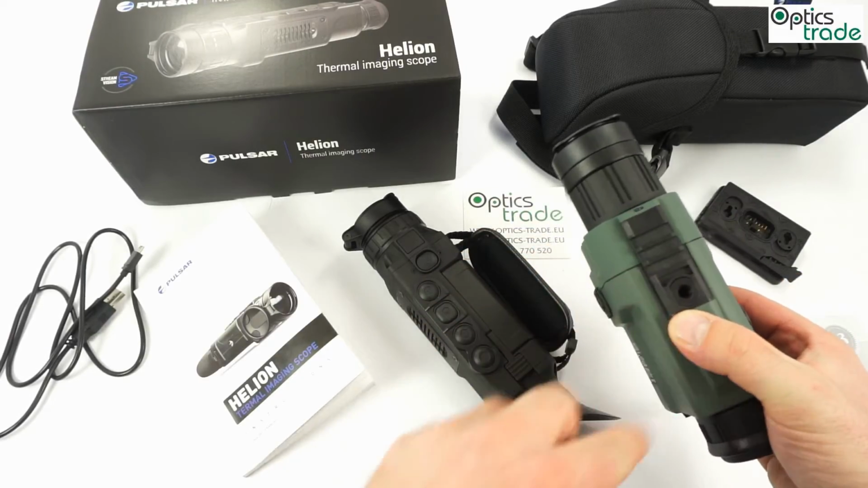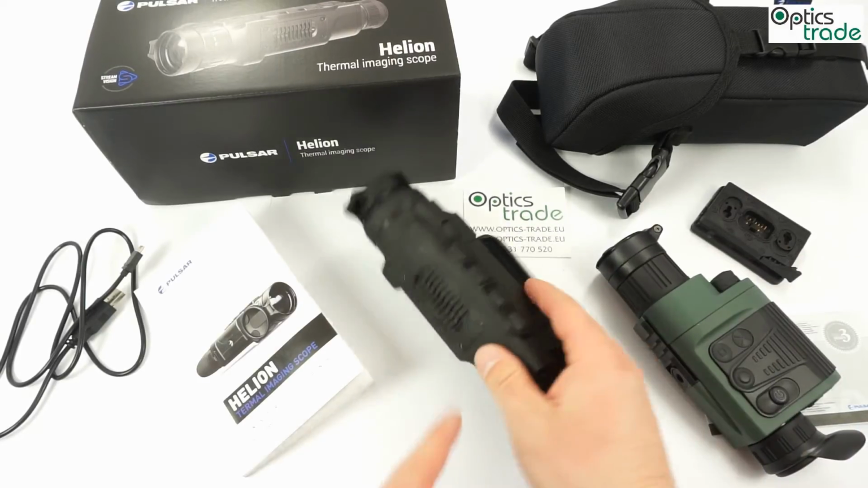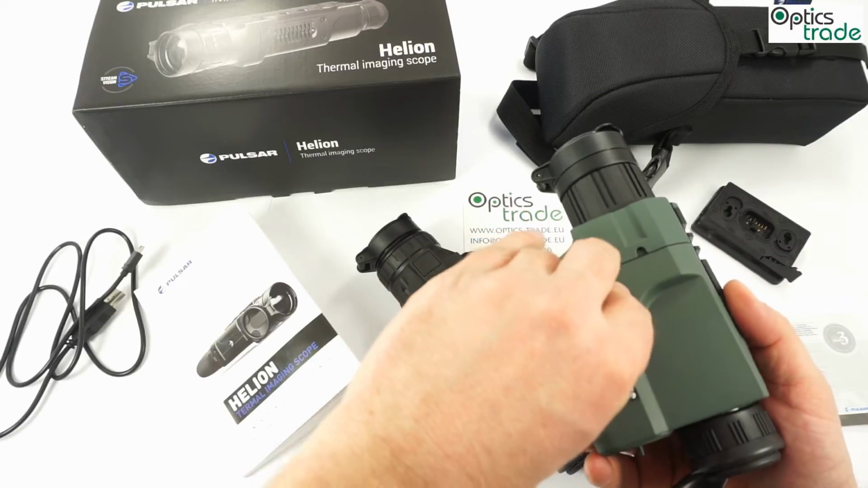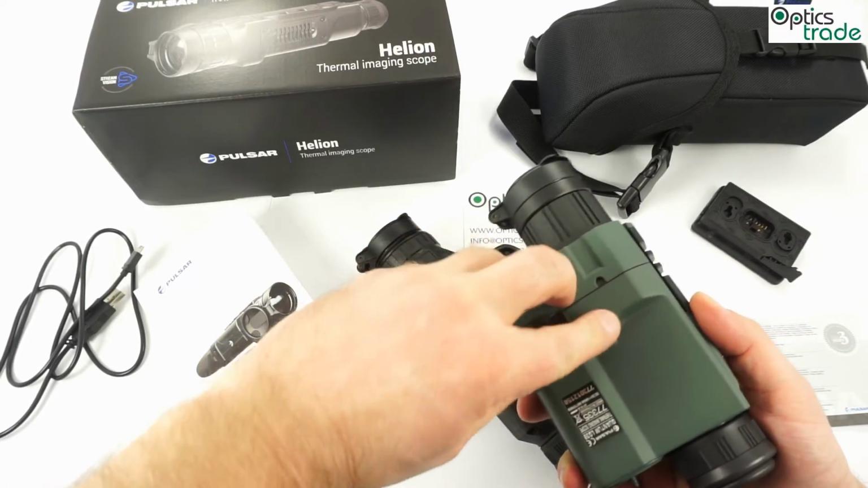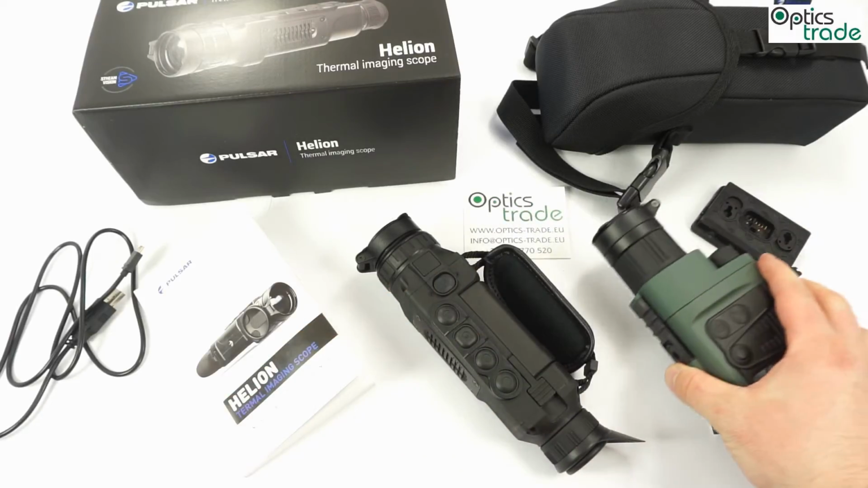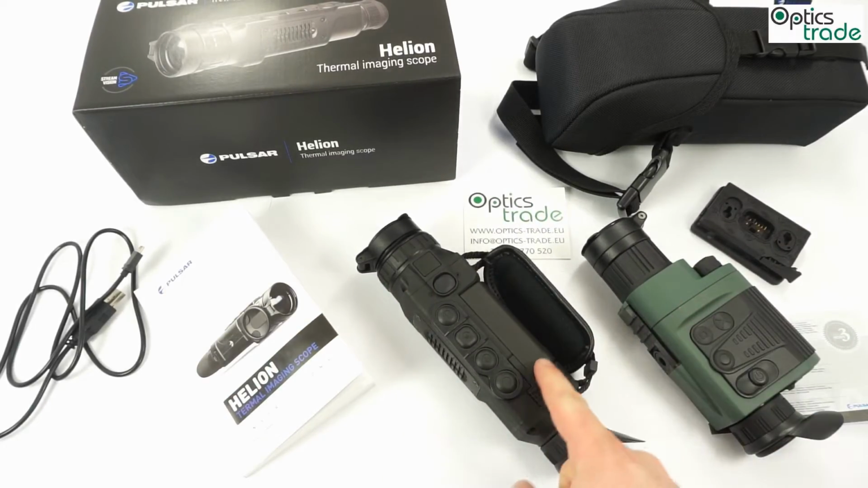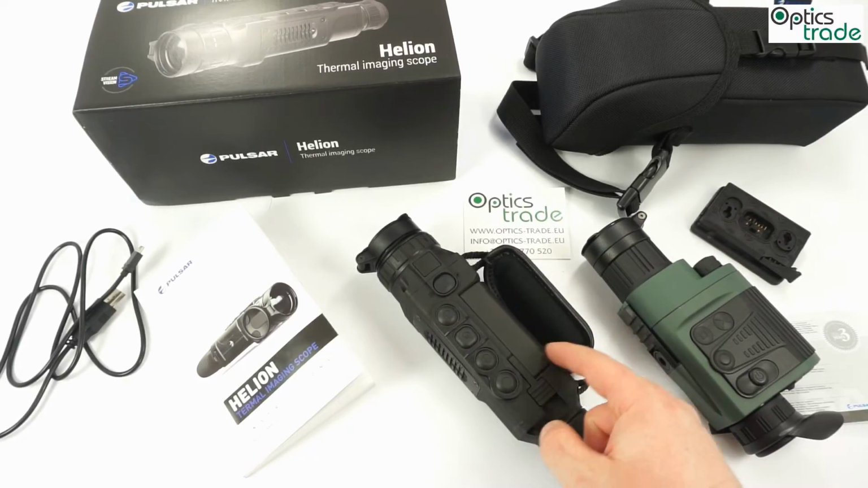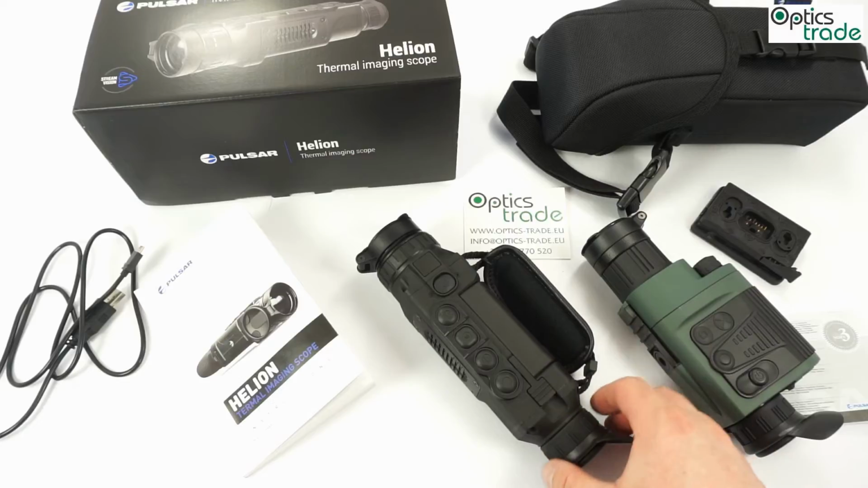The Picatinny rail or Weaver rail is gone, you don't see it anywhere, and there is no port for external connection of power. So no power bank on it, and this is also normal since you can easily replace the battery pack, and you can either choose a bigger one than this one. So no regrets there.